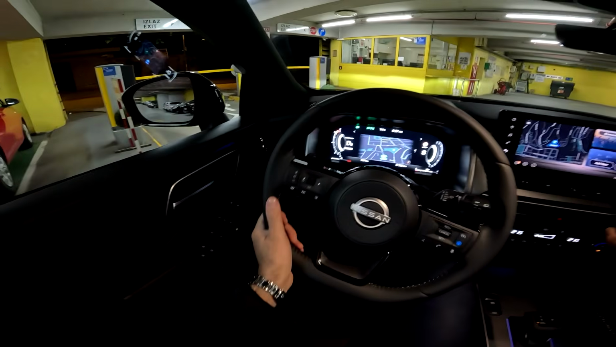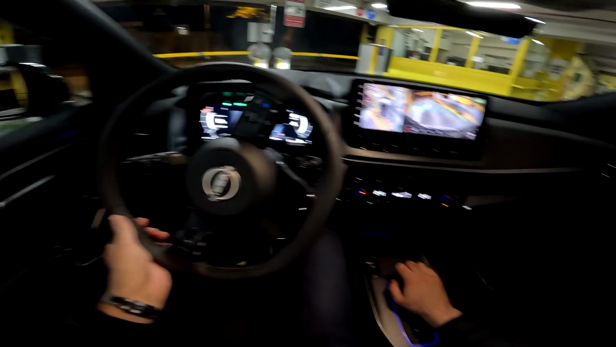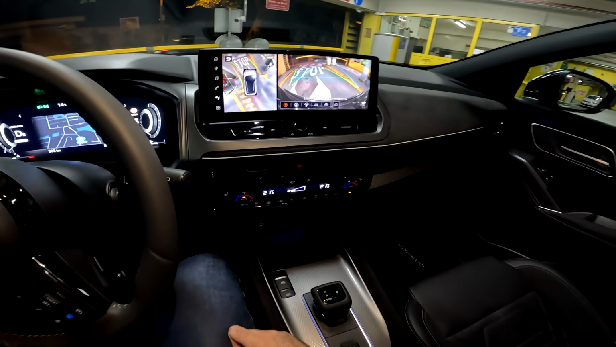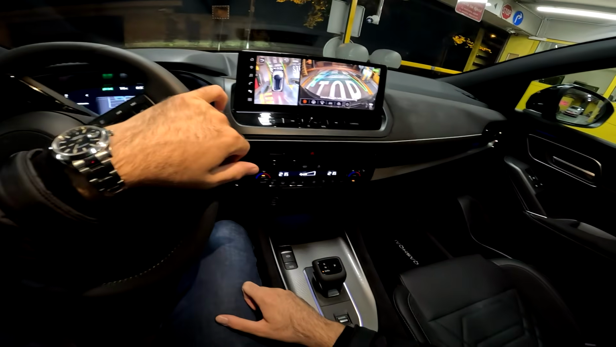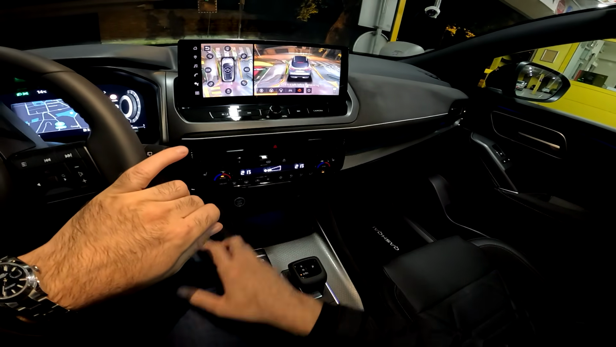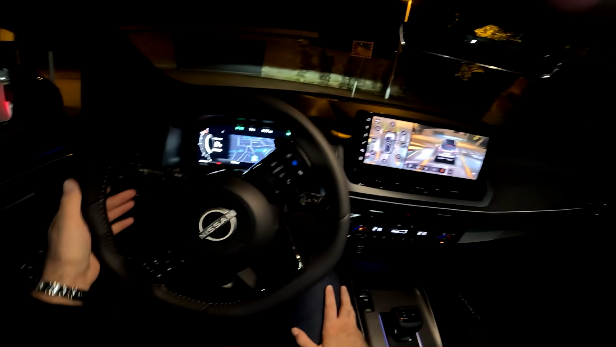And by the way, let me just show you this. So we have the cameras and the 360 surround view. Look how helpful this can be. And now we can go. So you have the 3D view of the car. Look at this. Not sure how much the camera is catching it, but definitely very useful.